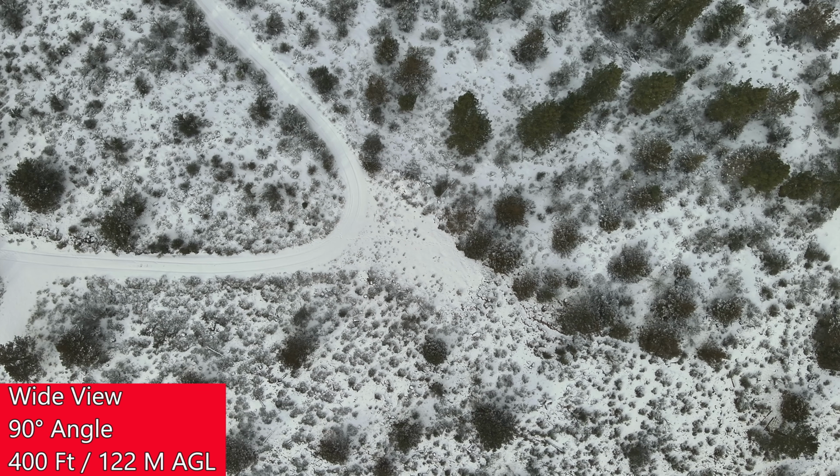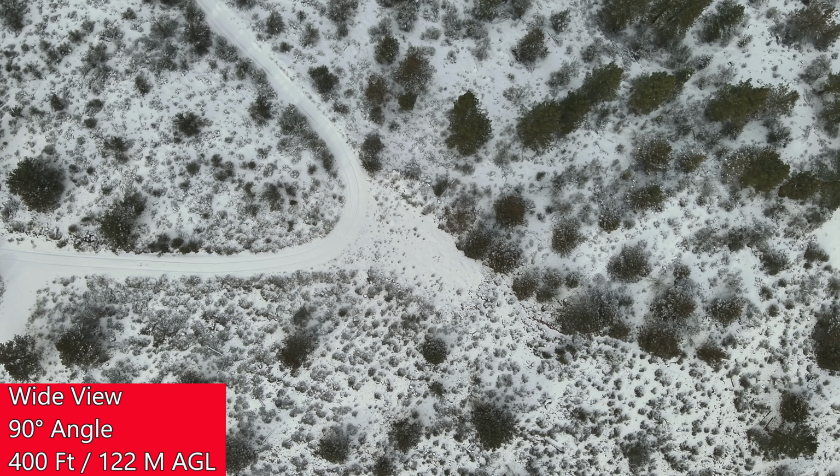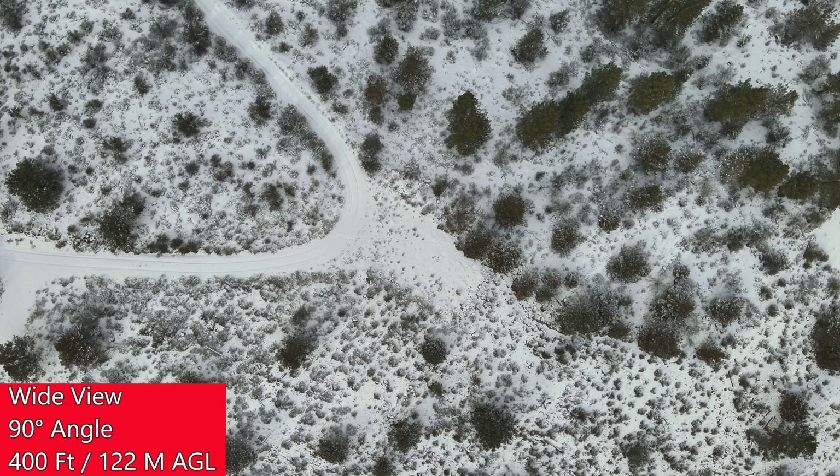At 400 feet, unless I am actively moving, I become almost completely invisible in this landscape. I feel as though the only reason you're able to pick me up at all is due to the stark contrast between my cloak and the snow behind it.